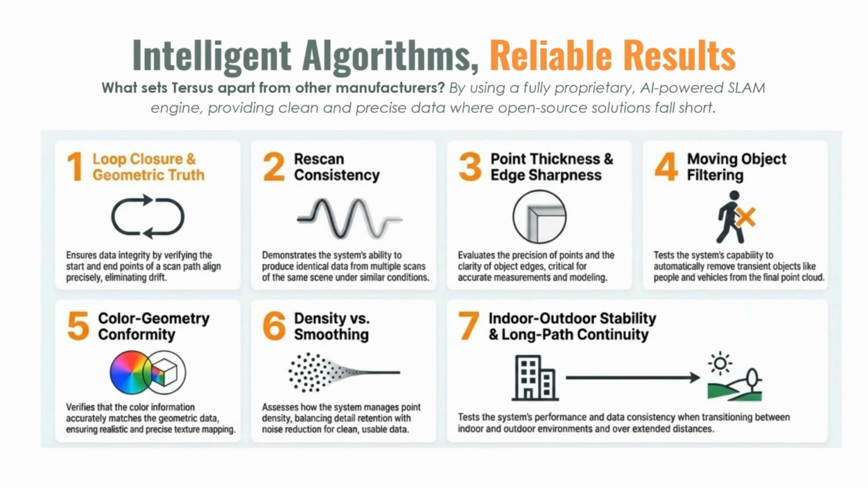And sometimes that would be hard to actually determine when that happened. So in order to eliminate that and to have more confidence in our data, what you're looking at here is a list of some of the tests and procedures we go through with our data set in our SLAM engine to validate that we're collecting good data.